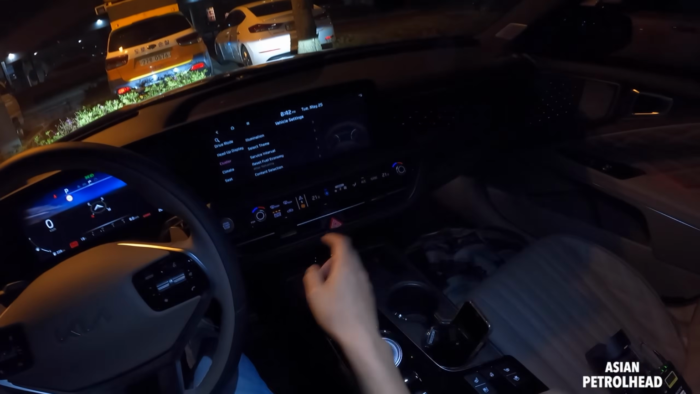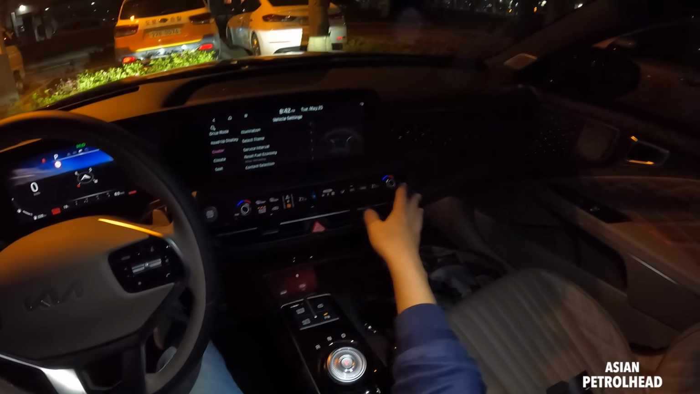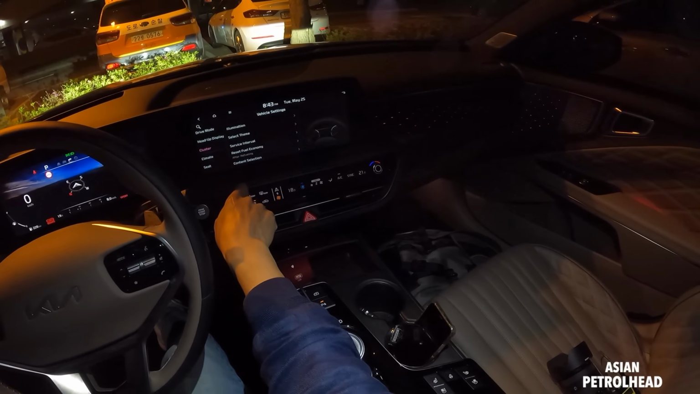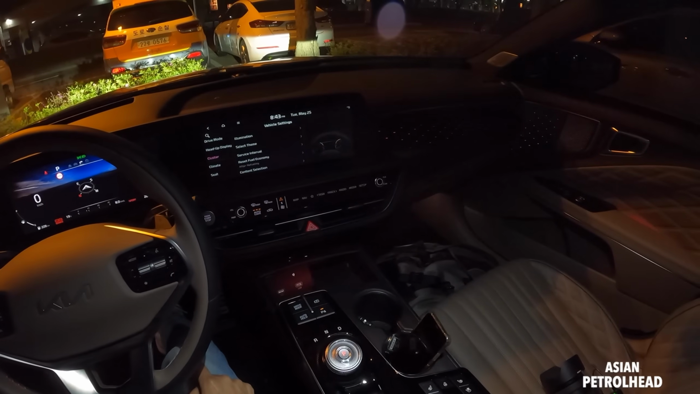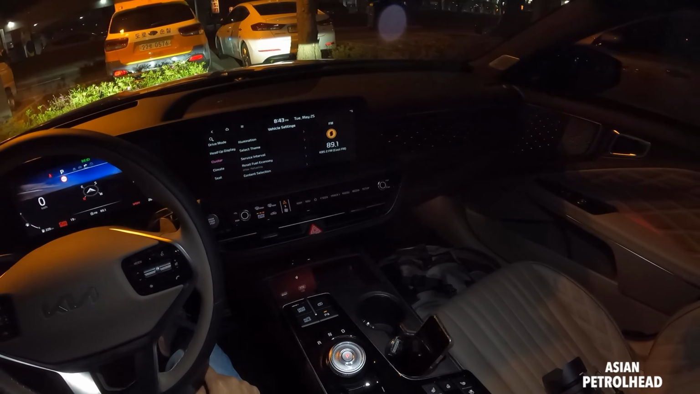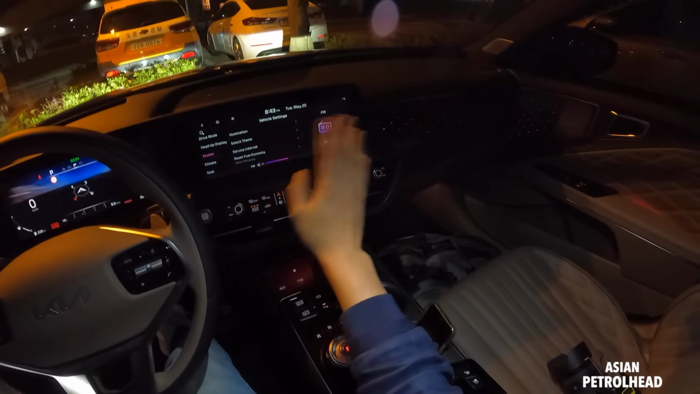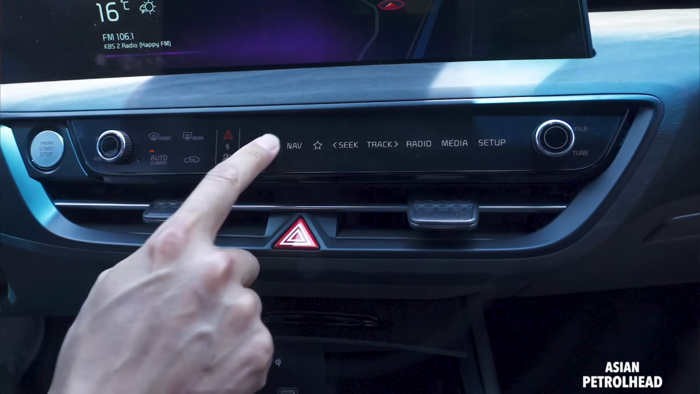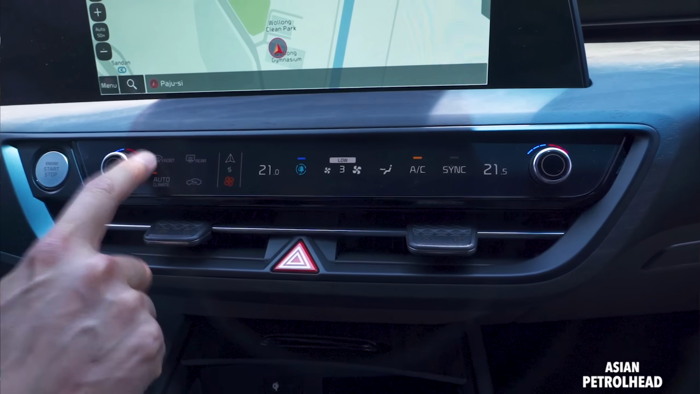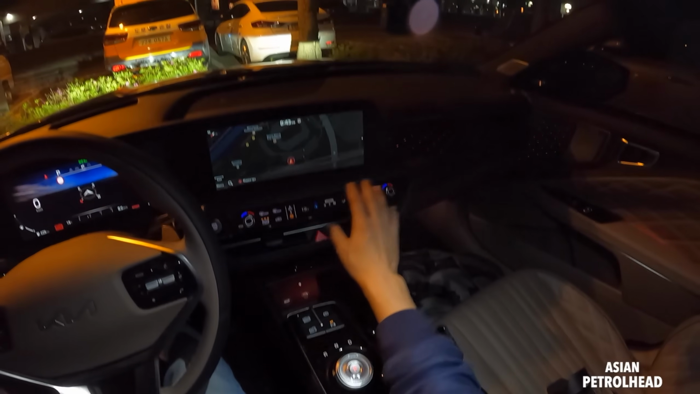And we also have lots and lots of features. And before we do, let me just show you this interesting control. See, there's 2 knobs. You can control the temperature, right? But when you press this button, it changes. So now it controls the volume. You can also mute it or turn it off. So it's very interesting. When you press this button, it just moves between the climate and media control. So I think it's very interesting, saving lots of space.